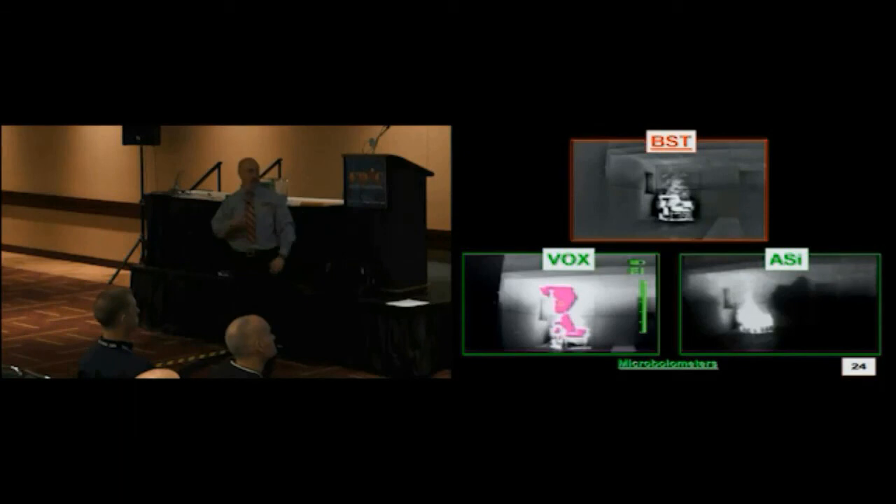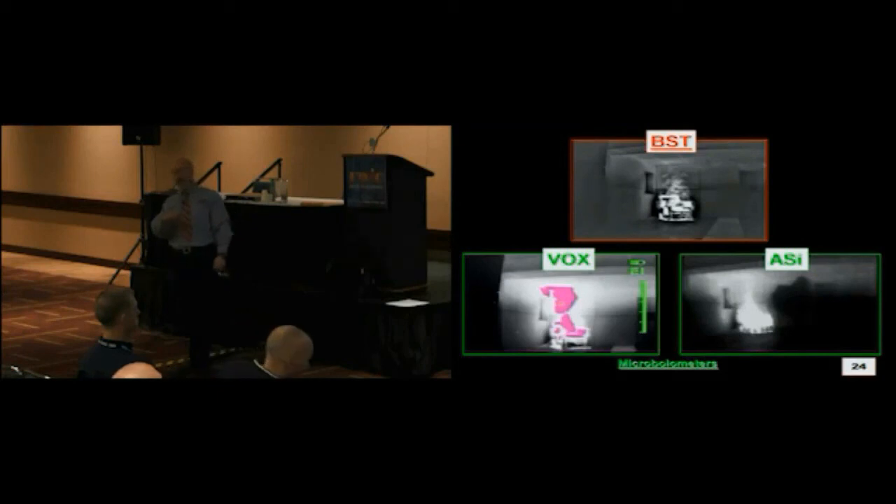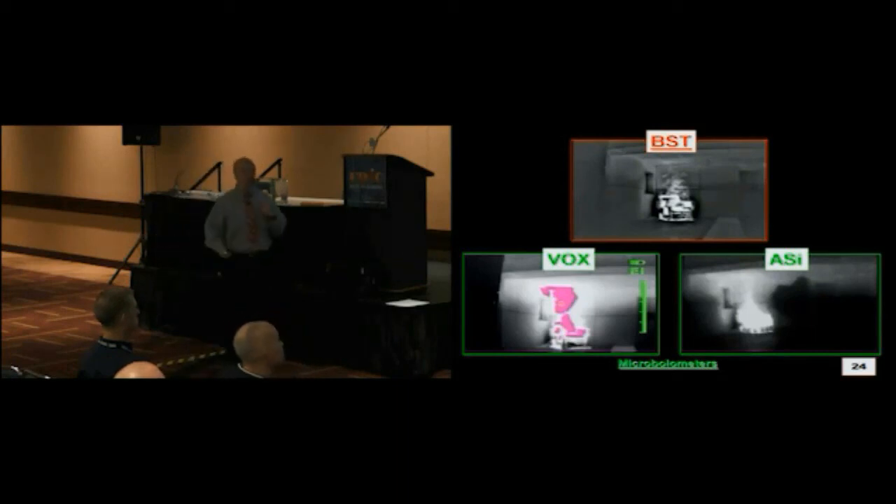So looking at the differences, this is BST, the original. These are two microbolometers. Once again, VOx is vanadium oxide, and the other one is ASi, amorphous silicon. You will find both of these being sold today. Once again, you may have one of these, but they're not being sold. Is that the same image quality? Does that look the same to you? So if you were trained to use this, and then all of a sudden now you're staring at this, do you know what this means?